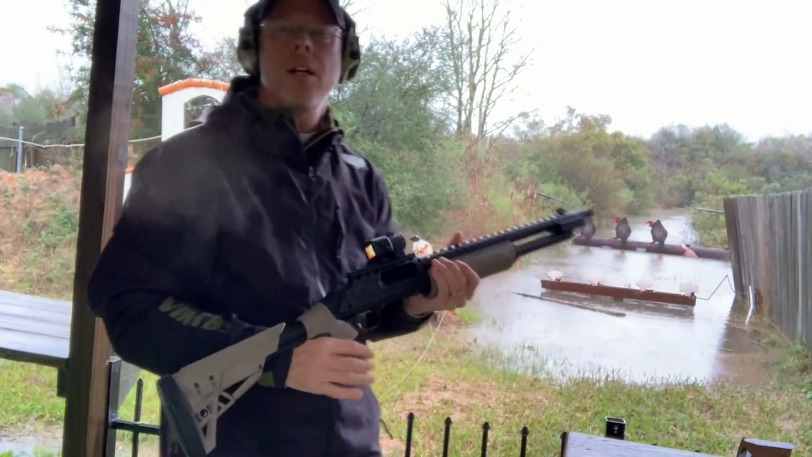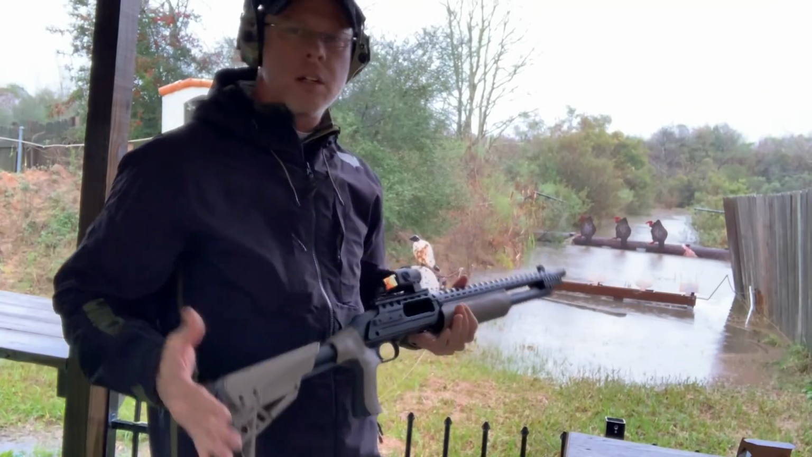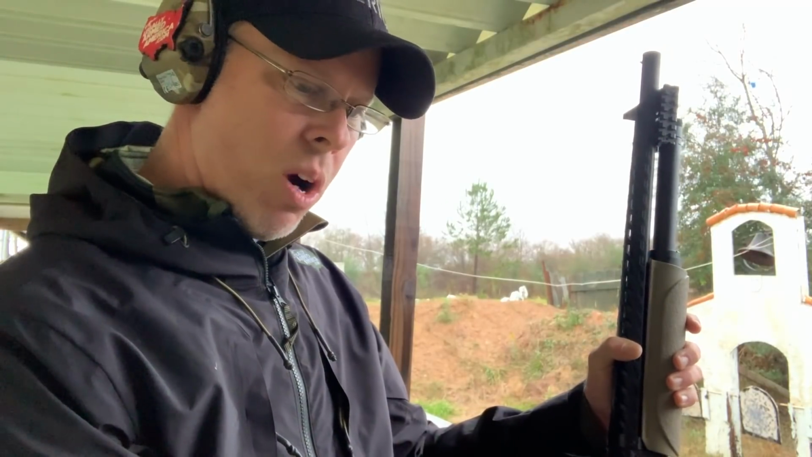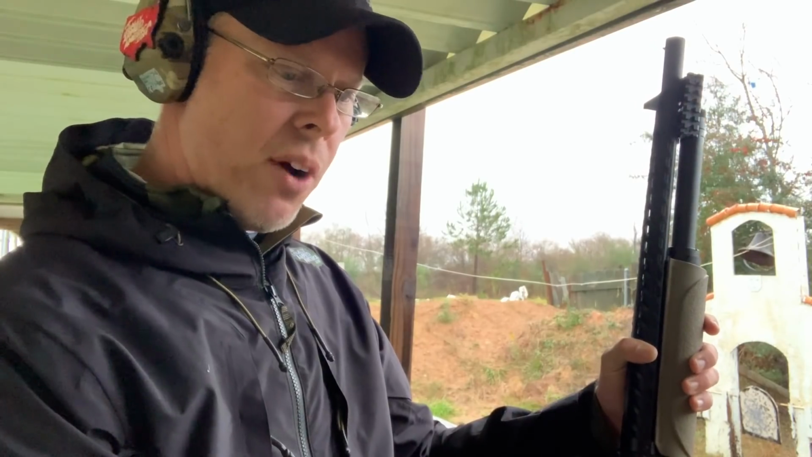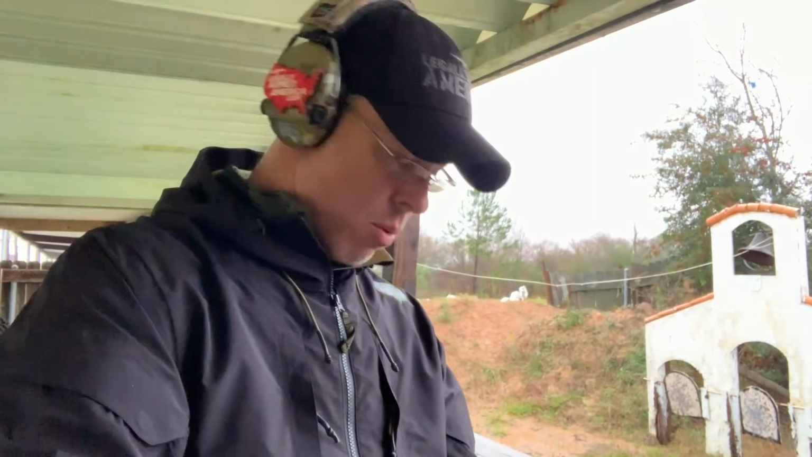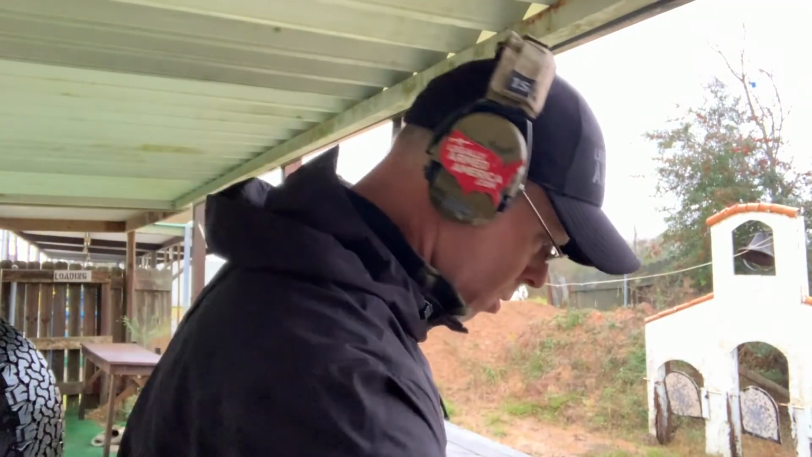All right. Okay, let me put some slugs in here now. Clearly, I'm close. I'm using Hornady American Whitetail. This is more specifically a 12 gauge slug. A 2 3/4 inch 12 gauge slug, 325 grain InterLock round. So again, I just try to use a pretty decent round whenever I'm doing something like this, so as not to waste my time and yours.